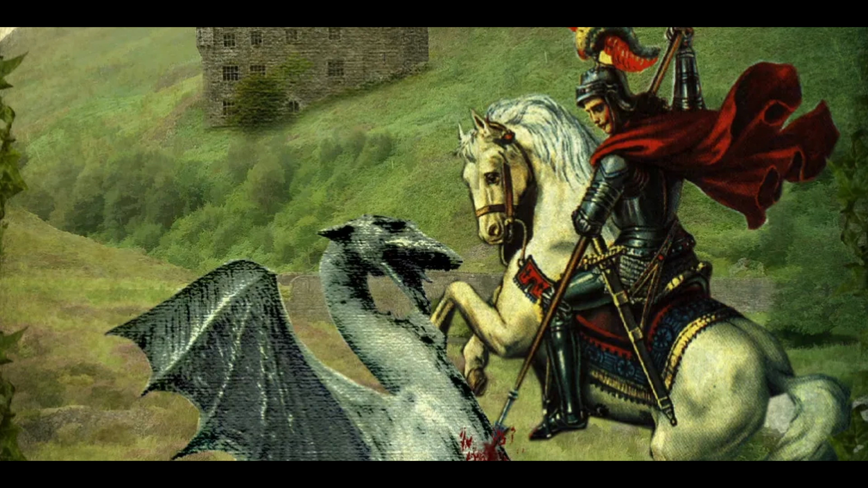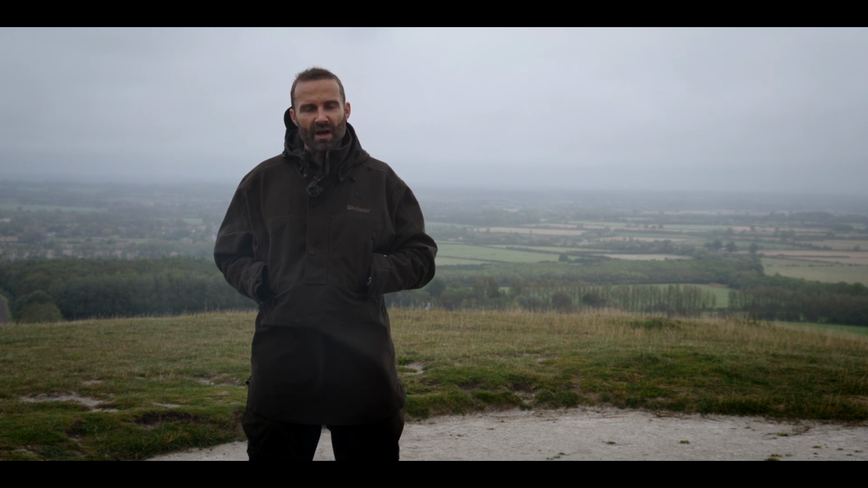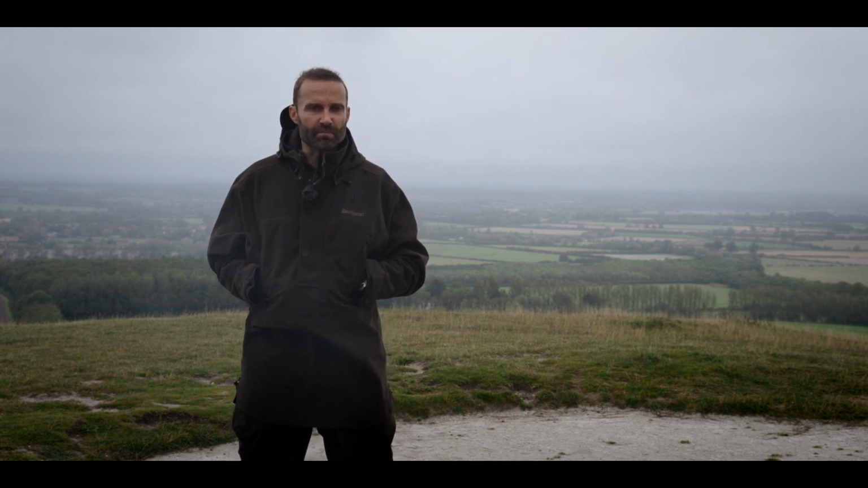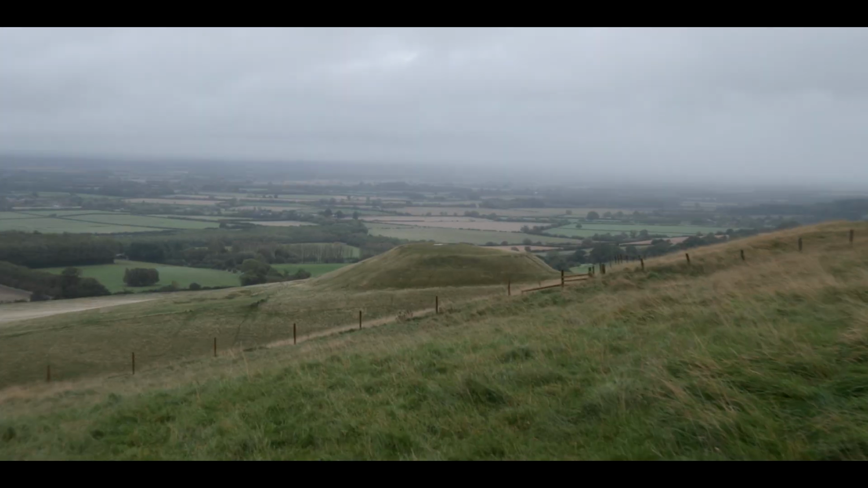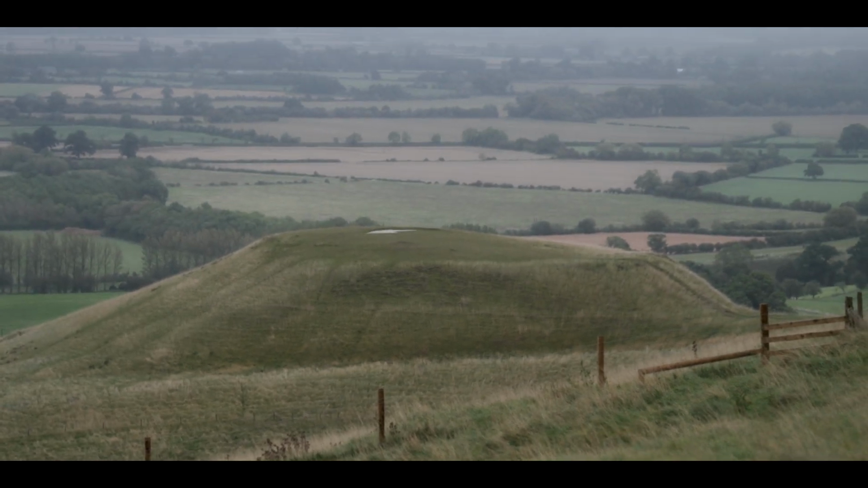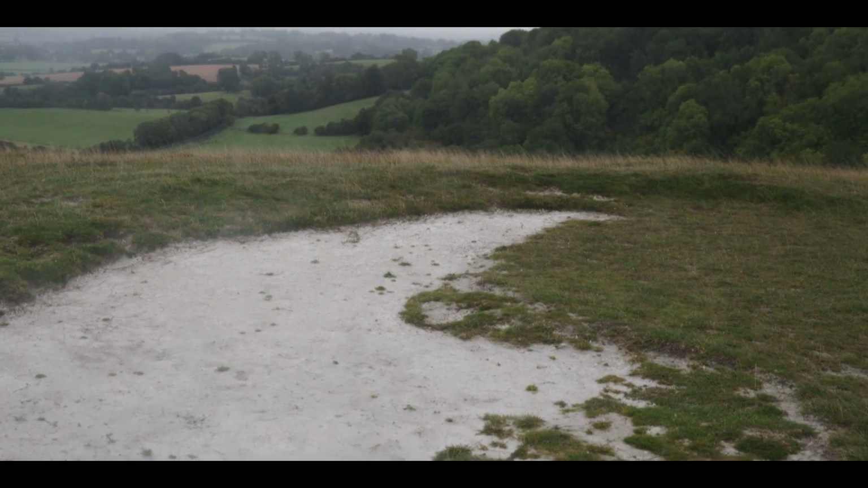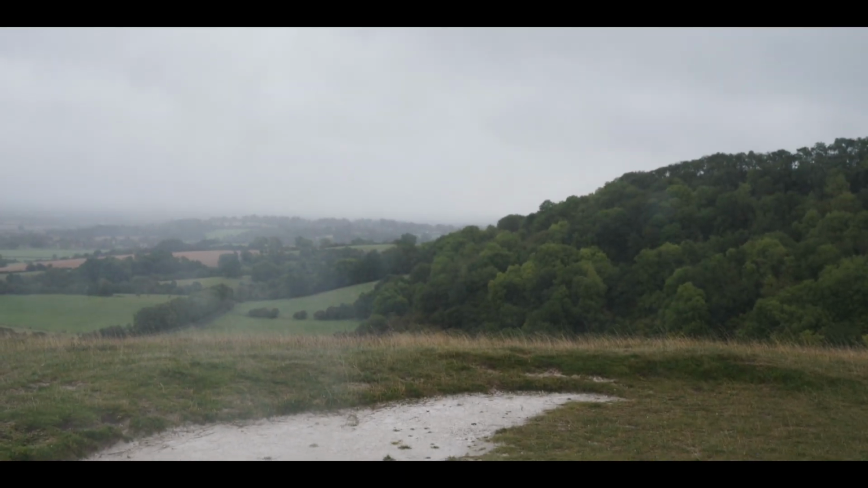It's said that the bare patch found at the top of the hill marks the spot where the dragon's blood was spilled, blood that was so poisonous that the grass has never grown back. White Horse Hill is a historic place full of myth and legend. And just below, on the sloping woodland hillside, is where we'll be hunting for the decorative and highly prized fallow buck.